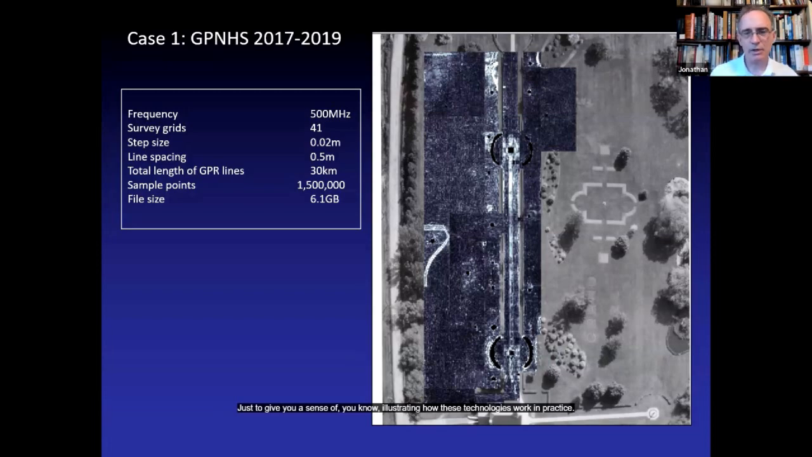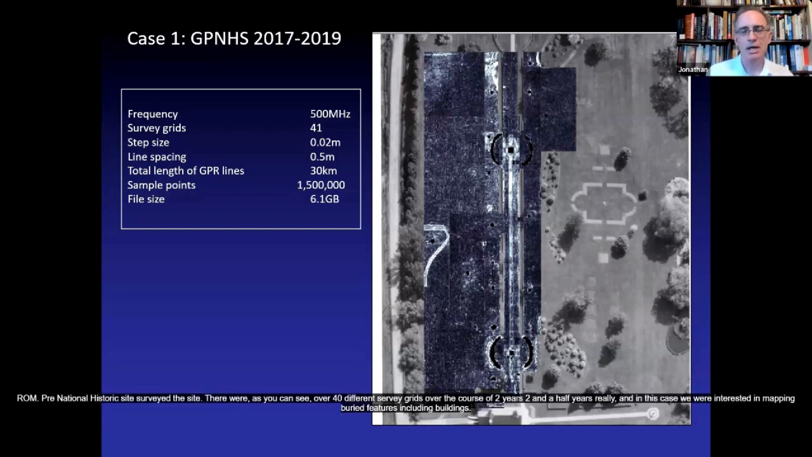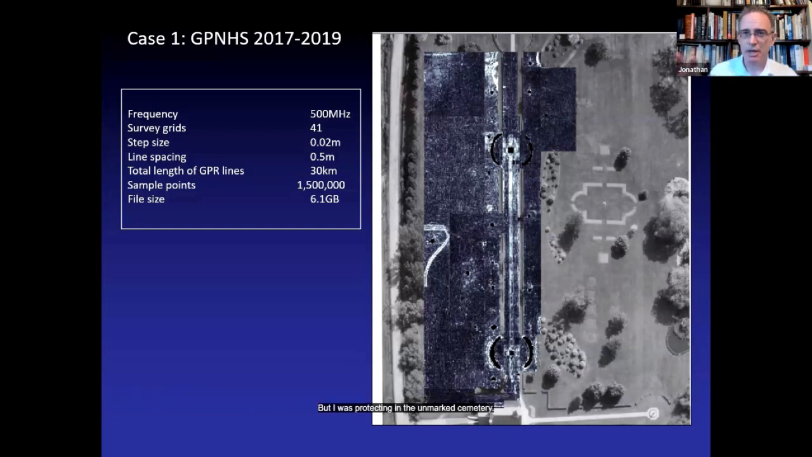Three relatively quick case studies, just to give you a sense of how these technologies work in practice. Grand-Pré National Historic Site. We surveyed this site. There were, as you can see, over 40 different survey grids over the course of 2 years, 2.5 years, really. In this case, we were interested in mapping buried features, including buildings, but I was particularly interested in the unmarked cemetery.